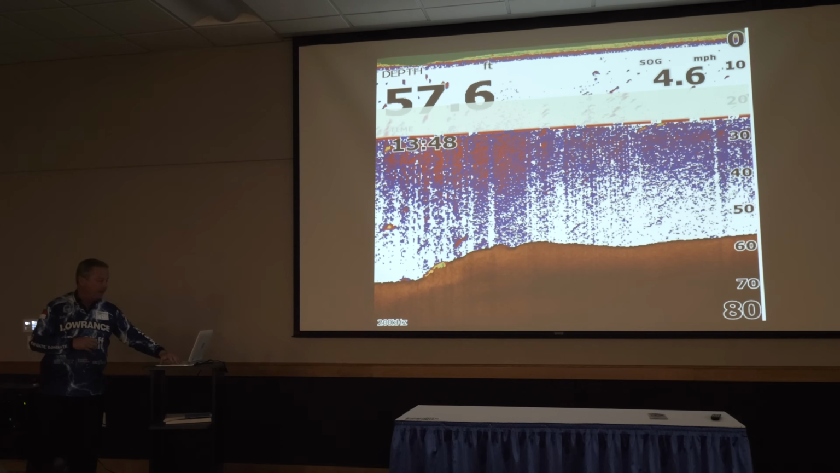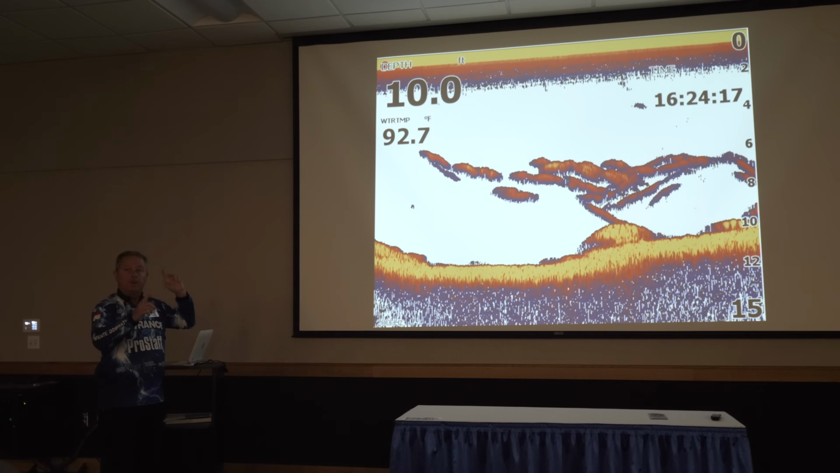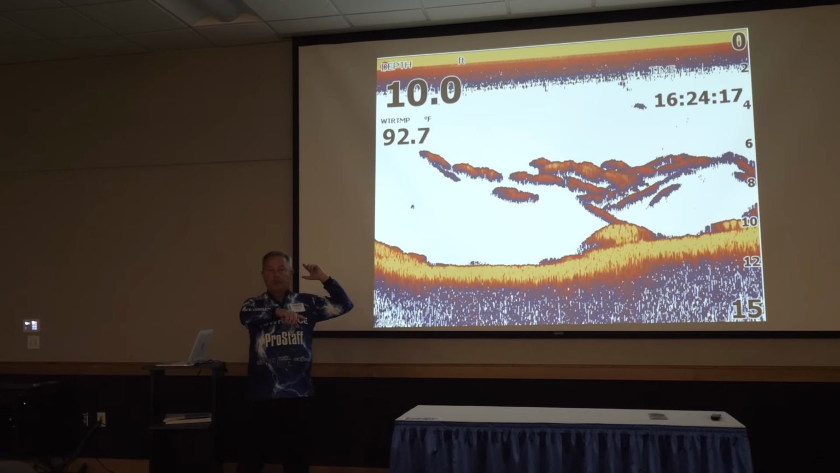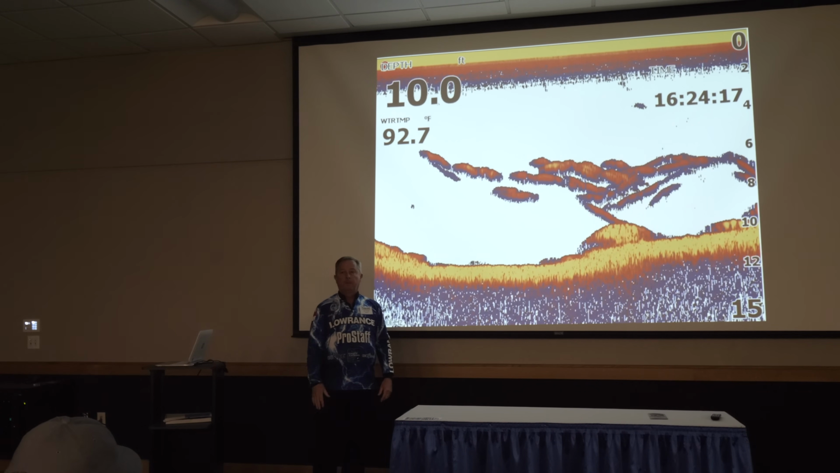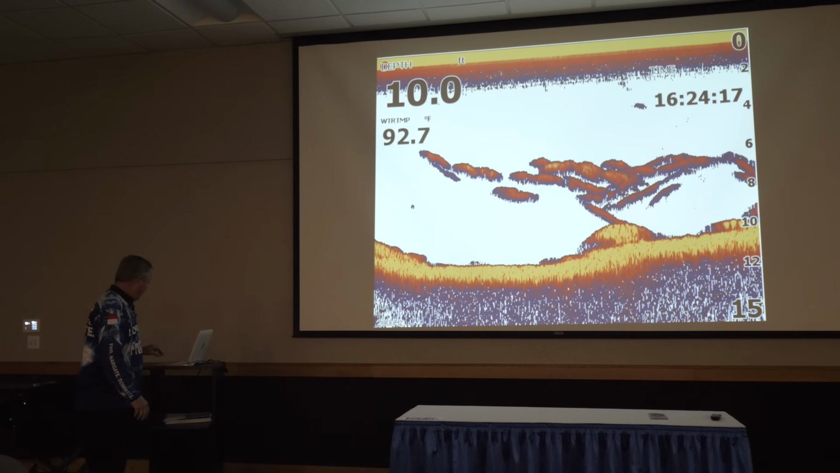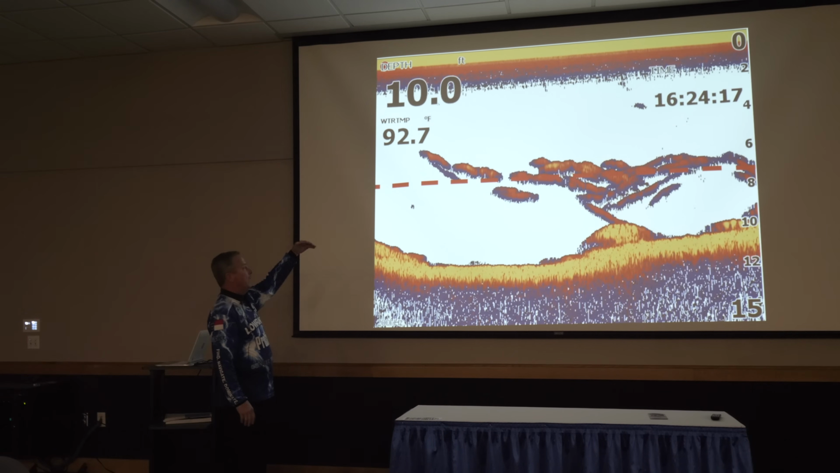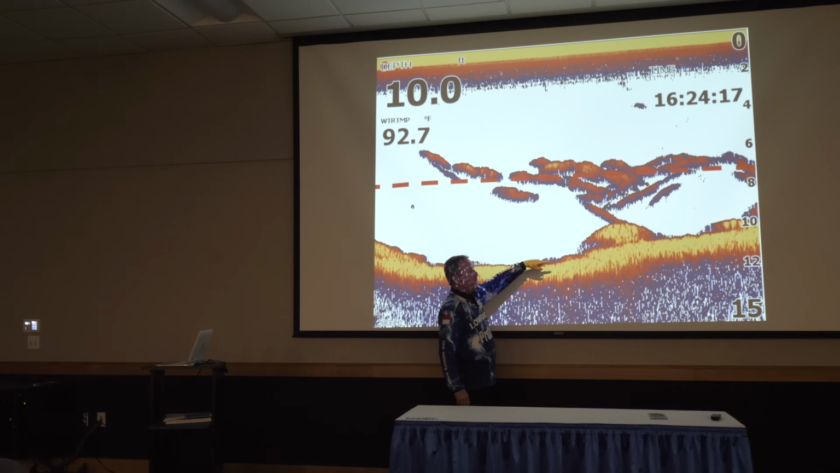That doesn't always happen that way. Here's a shallower water situation, and there's no longer a line drawn across there with the thermocline. And some guys are like, well, how do I adjust it? No, don't touch a button. Those fish are telling you where that thermocline is. Right there. Notice there's not any below that point on average. Remember I told you I was going to show you a Christmas tree?